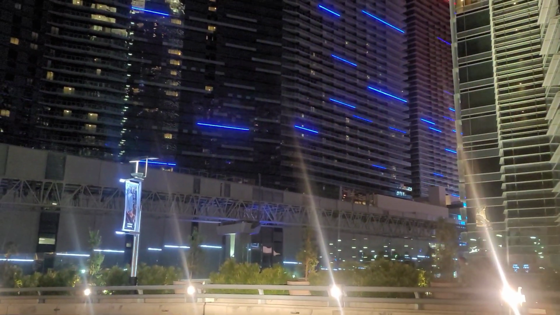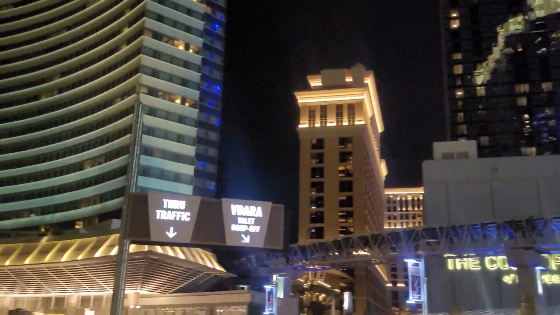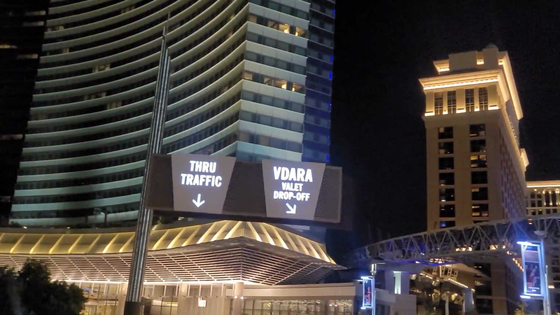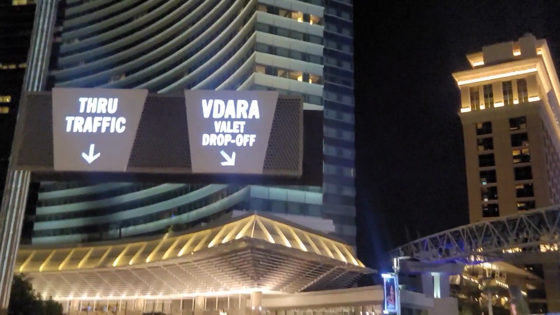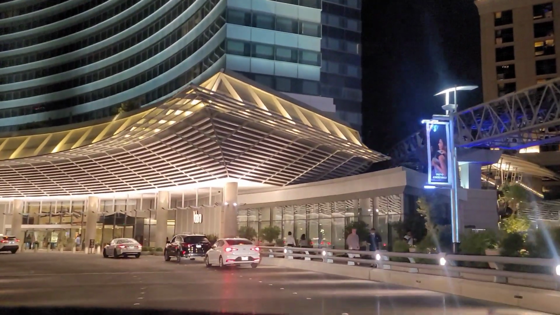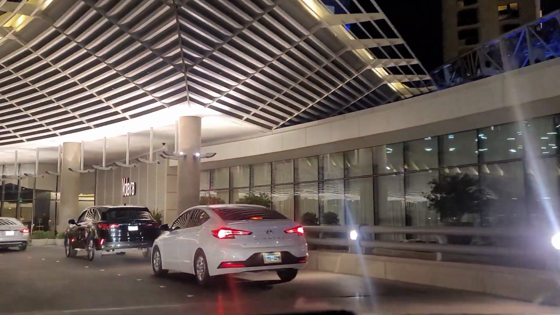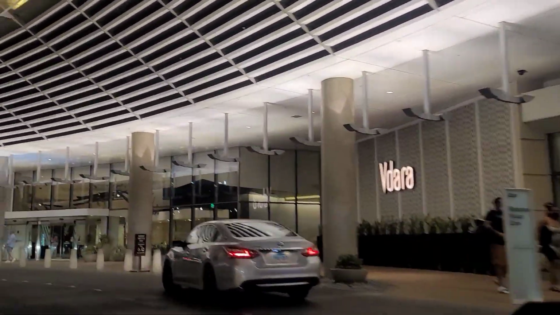And in front of it, we're coming up on the valet for the Vdara. Oh my gosh. So it's like a circle. One of them's Aria, then the Vdara. But you need to make sure you take the right turn lane. And there are three places you can come into the circle, so it gets a little confusing there. But this is pretty too.